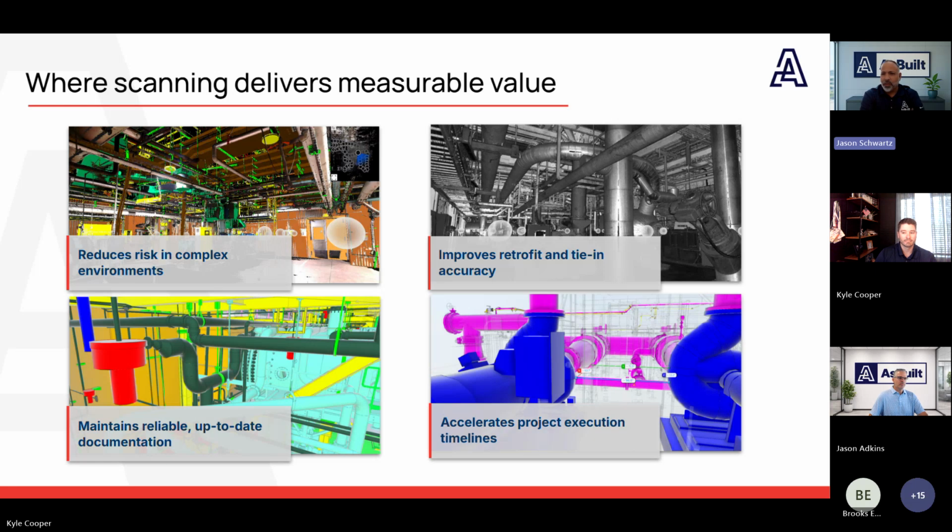Reducing risk in complex environments. In complex facilities, uncertainty is usually what gets you. There are hidden clashes, things that don't show up clearly in old drawings, and a lot of field assumptions that can come back to bite you later. Scanning takes most of that uncertainty off the table by giving the team a much clearer picture of what's actually there.